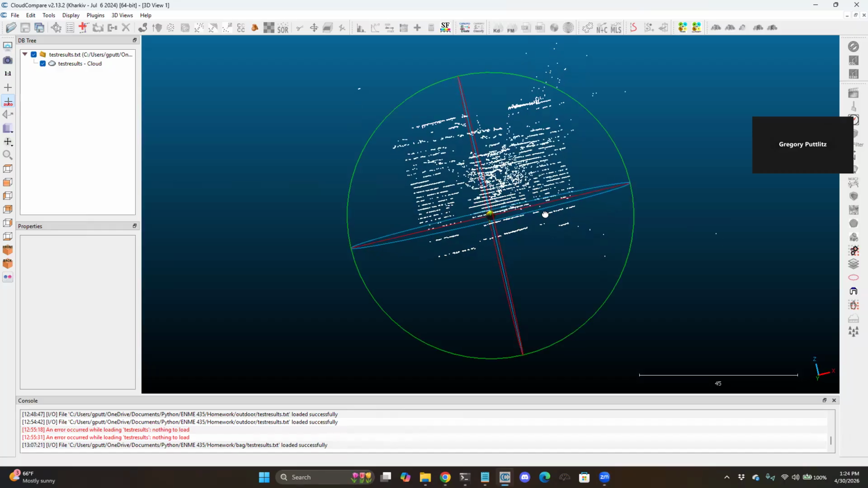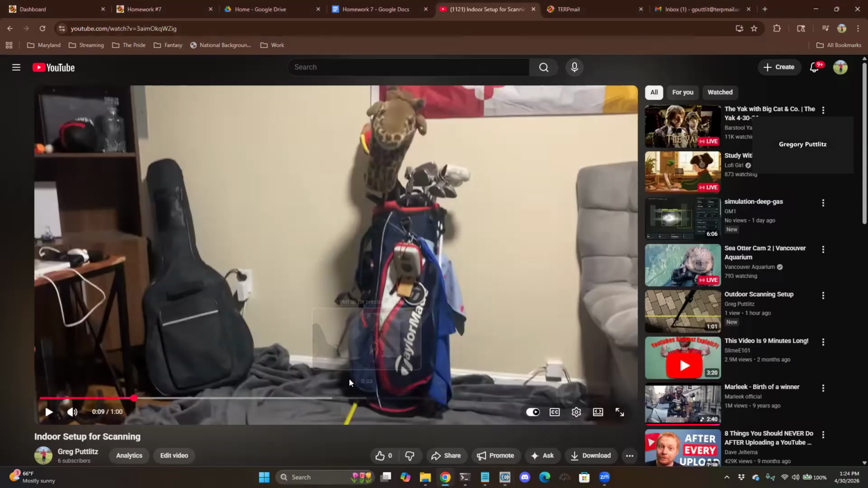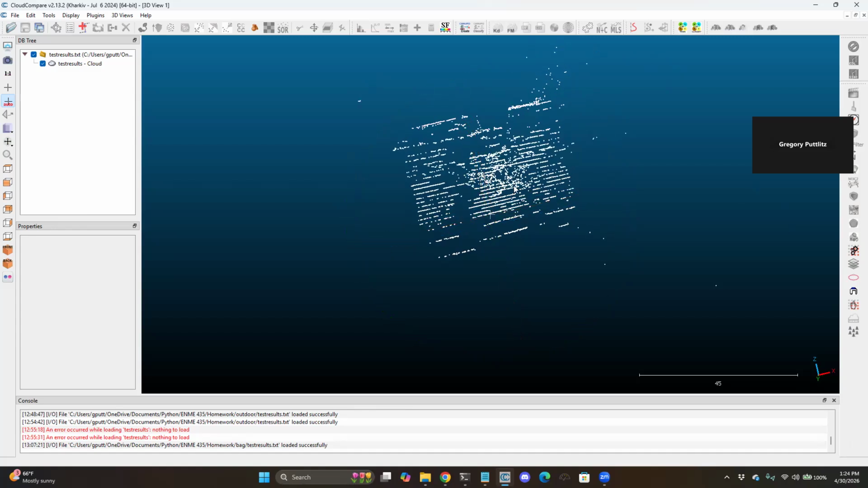In CloudCompare, I get an okay outline on the edges of the bag, especially on the bottom. This is where it was very stiff. There's not a lot going on here. But the issue is when I get in the middle of the bag. As you can see, I have this rangefinder, a couple bag tags, some towels, and the strap hanging down, and this resulted in a lot of noise in the middle. It didn't read very well.